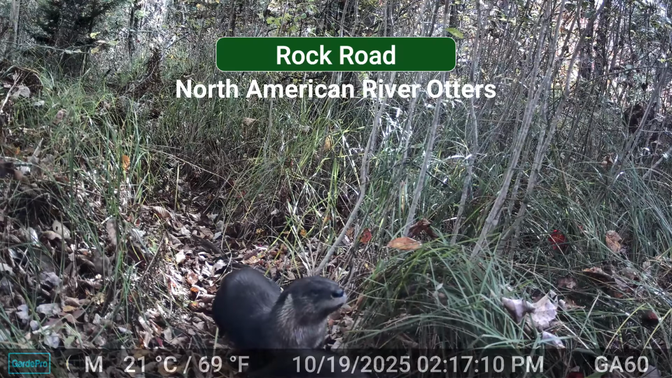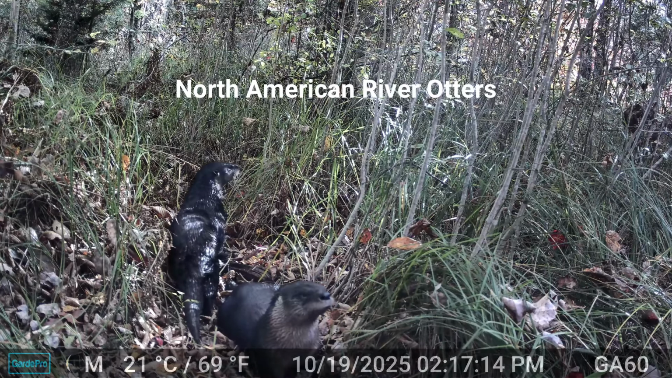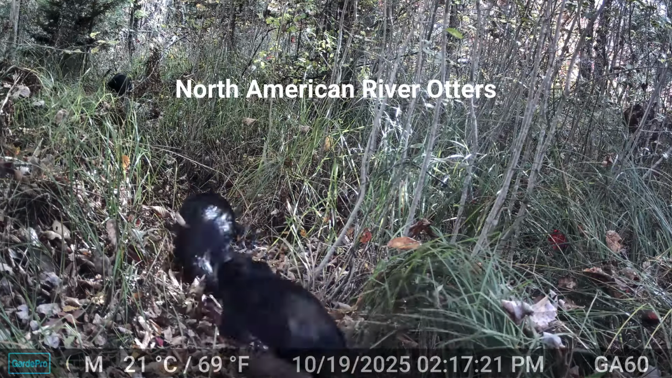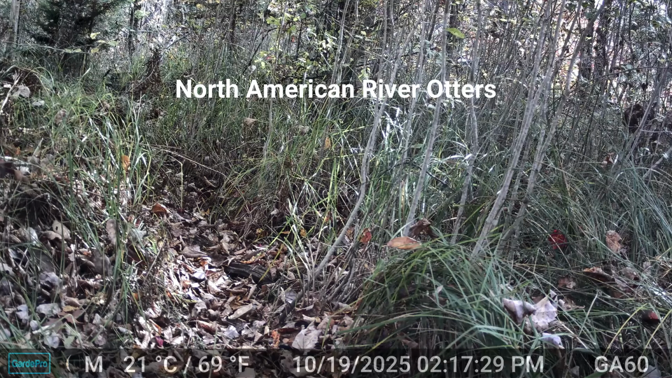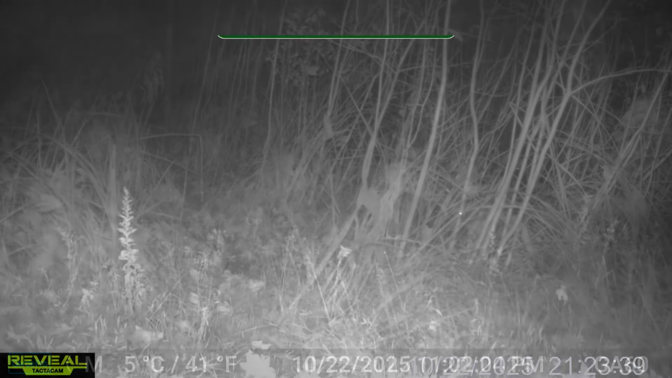This is Rock Road, and this is the family of otters that we discovered. We are absolutely thrilled to see them. We thought there was only 3, but if you look at this video as they walk by, we don't know where they're going. I think they're heading up towards a little creek that's in that direction. There's them again heading back up at night. They must be coming back a different way.